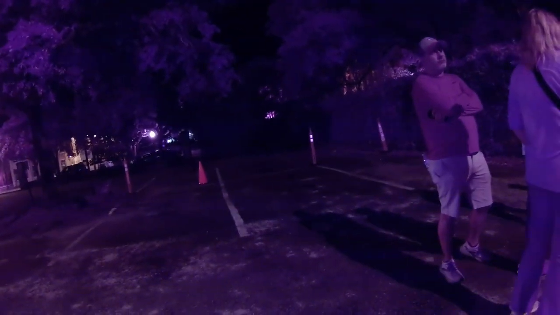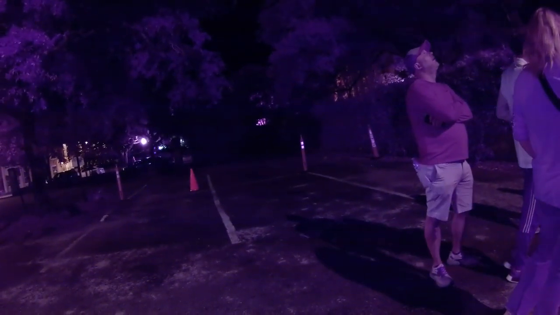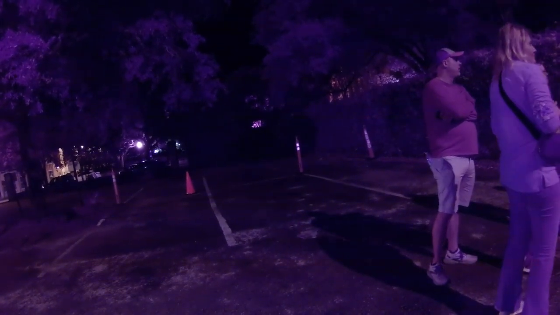But we're going to have to change things up a little bit when we get to our last stop. But let's spread out. Let's have some fun in here. Just stay out of the way of the other tours in the vehicle.